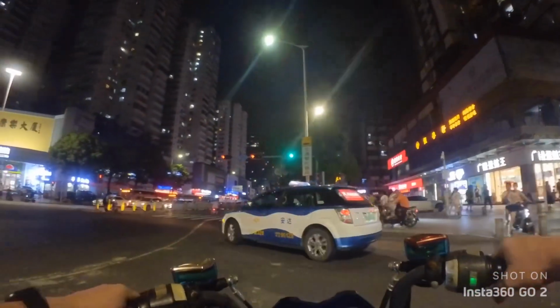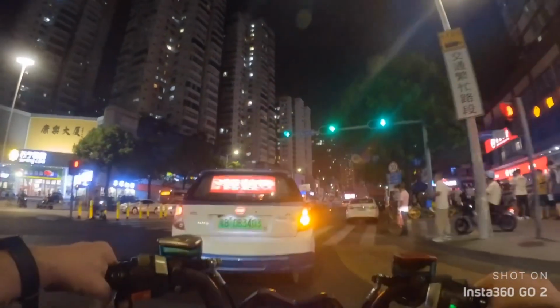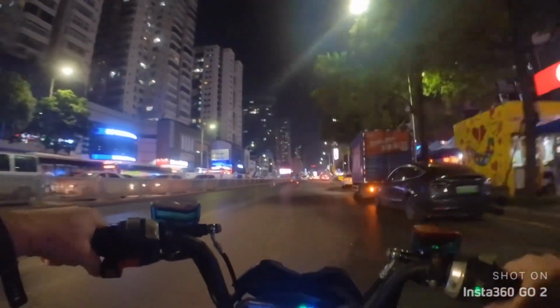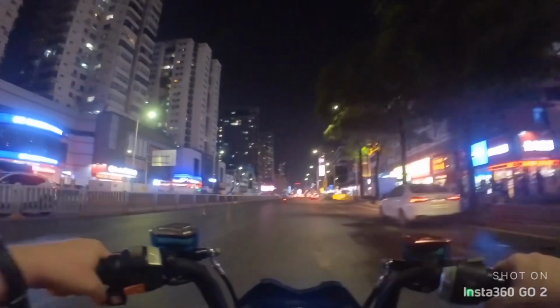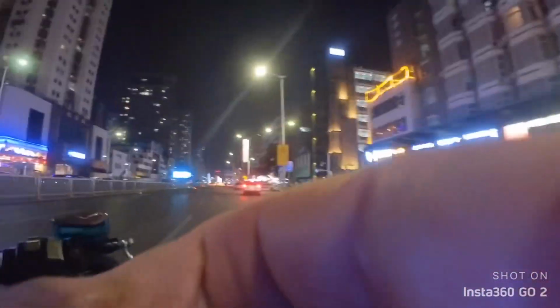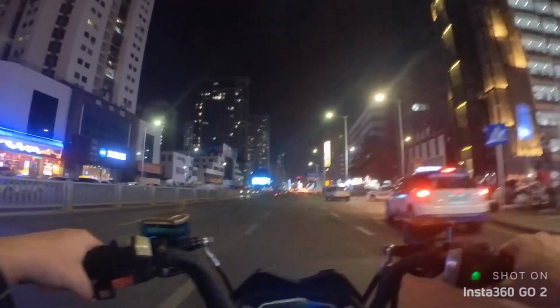But yeah, just see how the city lights up at night. It's a different kind of animal. These are COVID lines, so that's all the people in line for COVID.